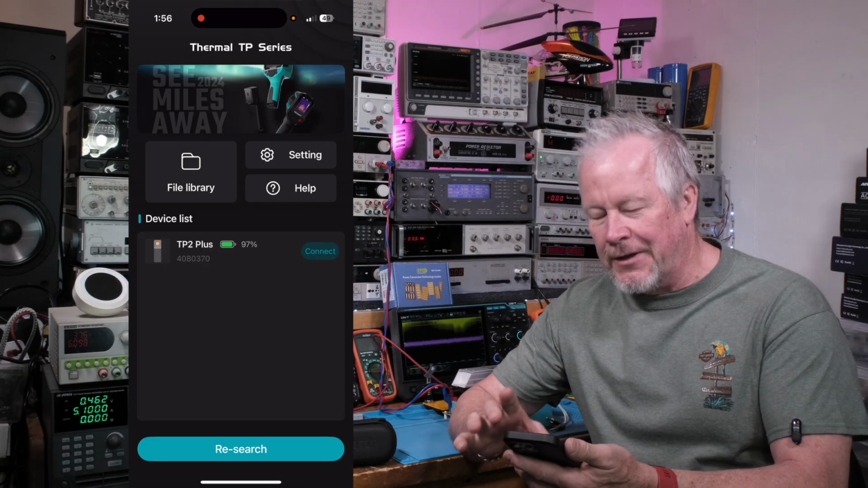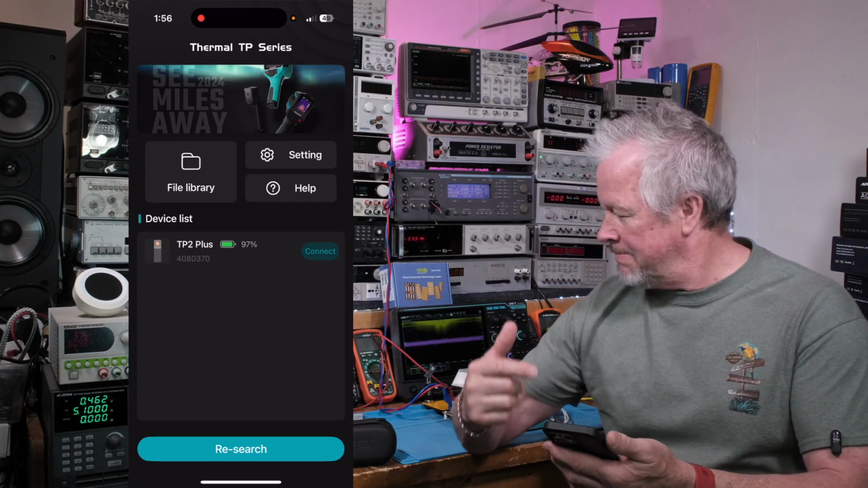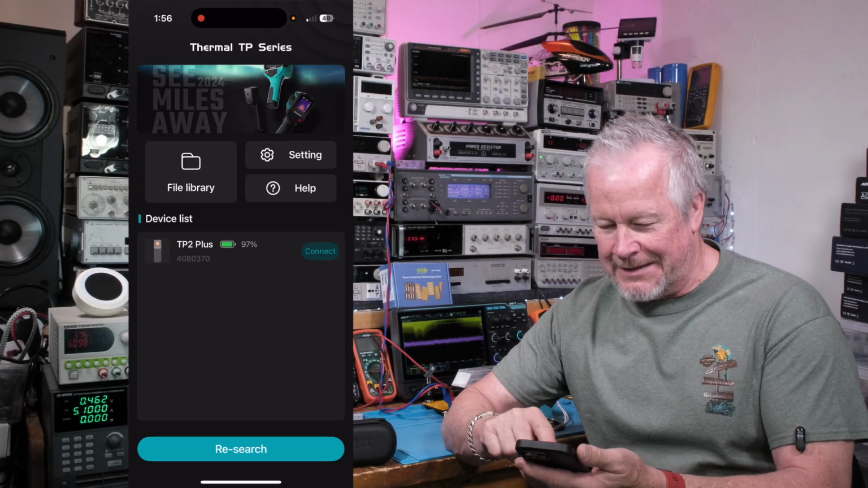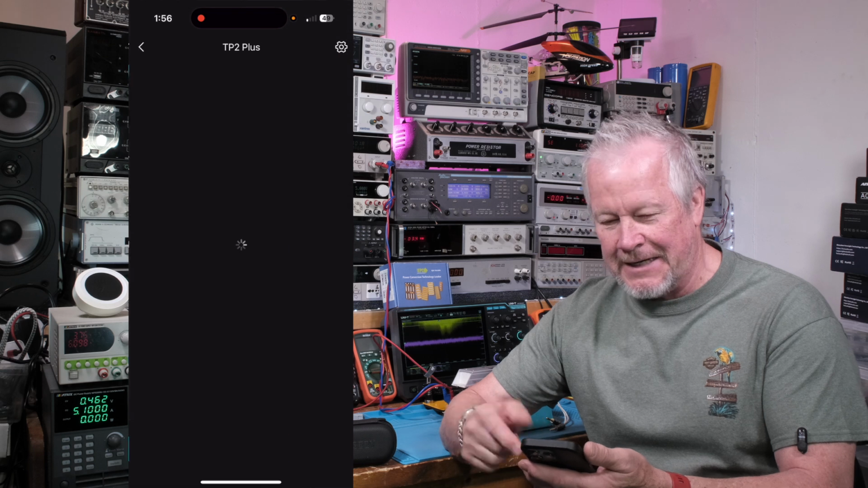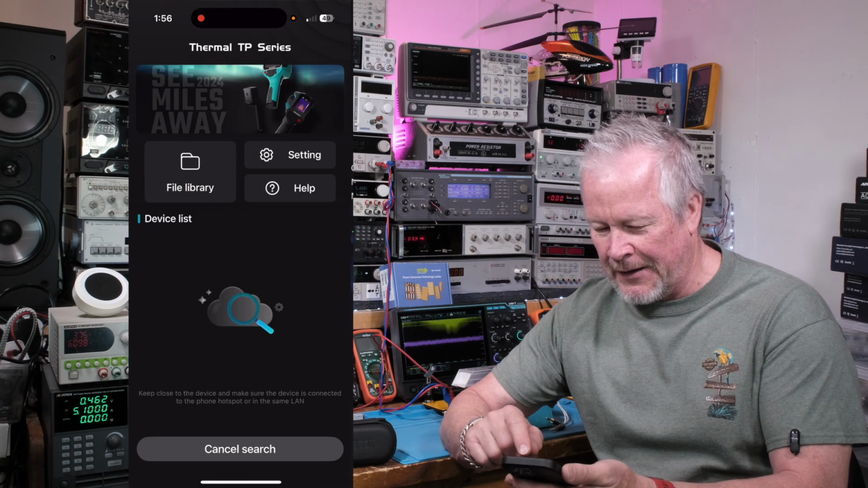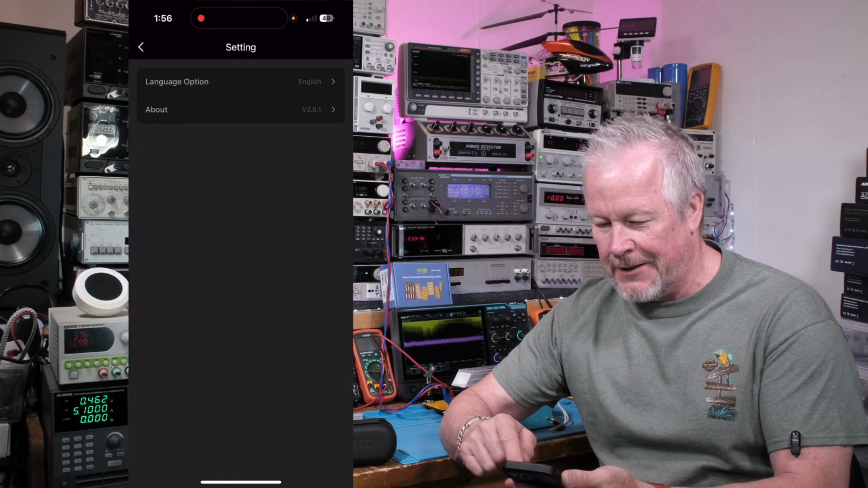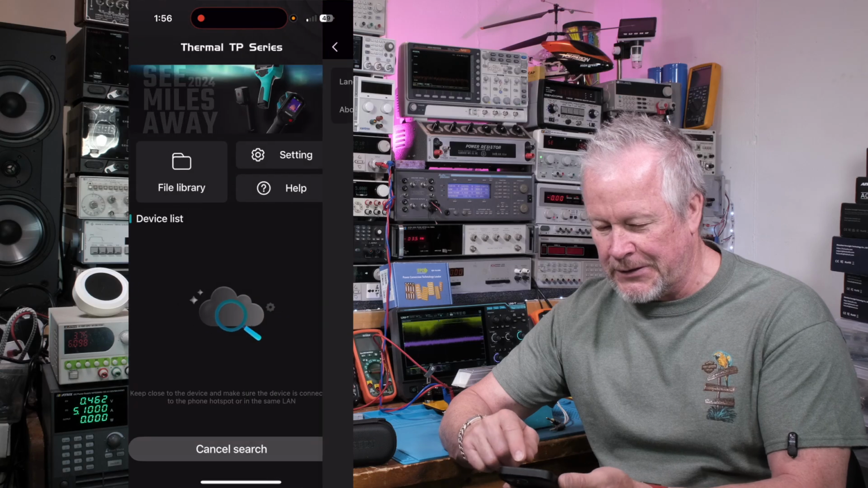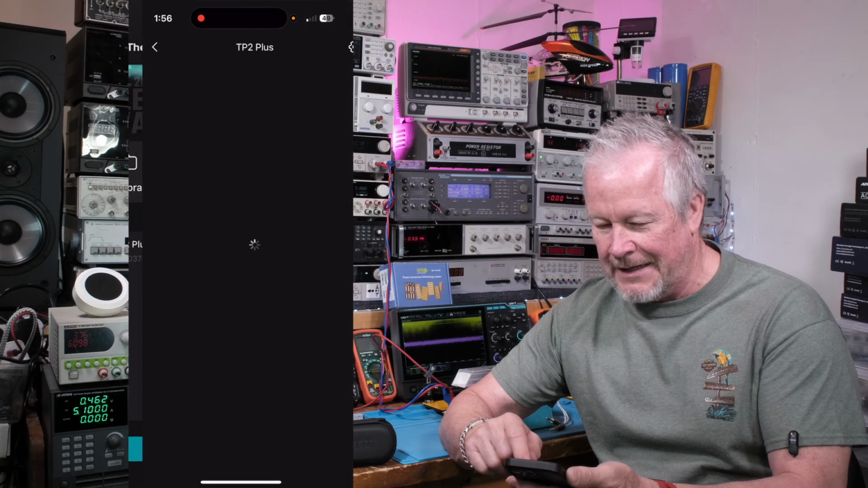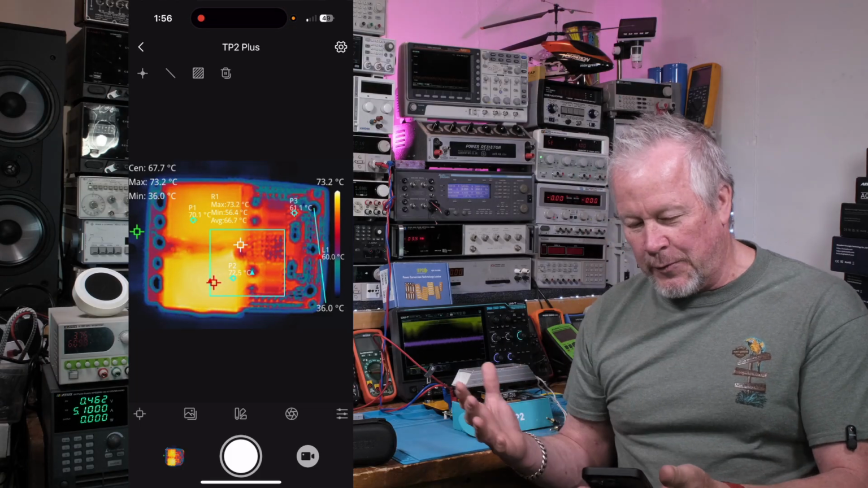Okay, guys, I walked you through the setup. Now I want to walk you through the setup of the camera, okay? Okay, so the app, really easy, comes up and it finds the camera real quick. So TP2 plus. So I just say connect to it. And then there we go. But now if I go to this back arrow, I could actually go to the file library, hit the settings, go through English, go through a bunch of stuff like that. But I just connect to the device. All right. And so then that's what we're looking at.